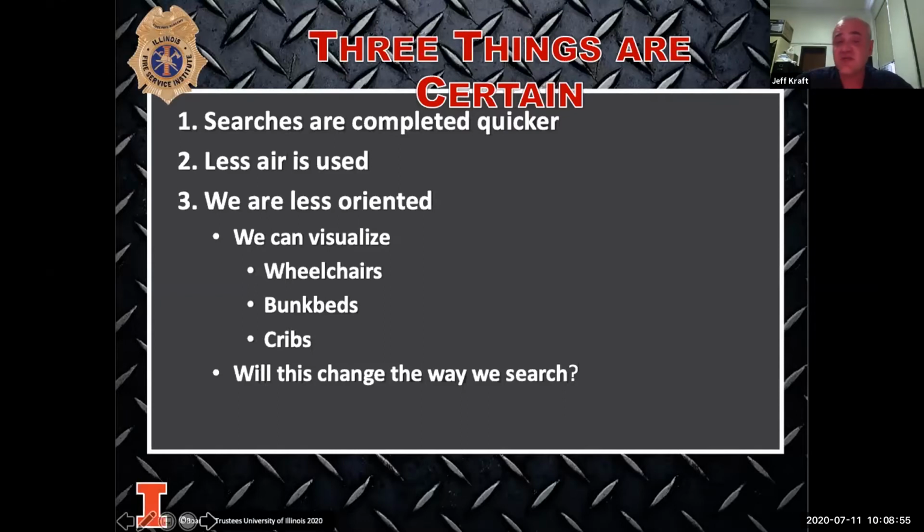If I see a wheelchair in the building, that's probably telling me the person who owns that wheelchair is probably still in the structure. It's not someone that's going to be able to get themselves out. So it's going to be a little bit more work to rescue or help that person out of the building.